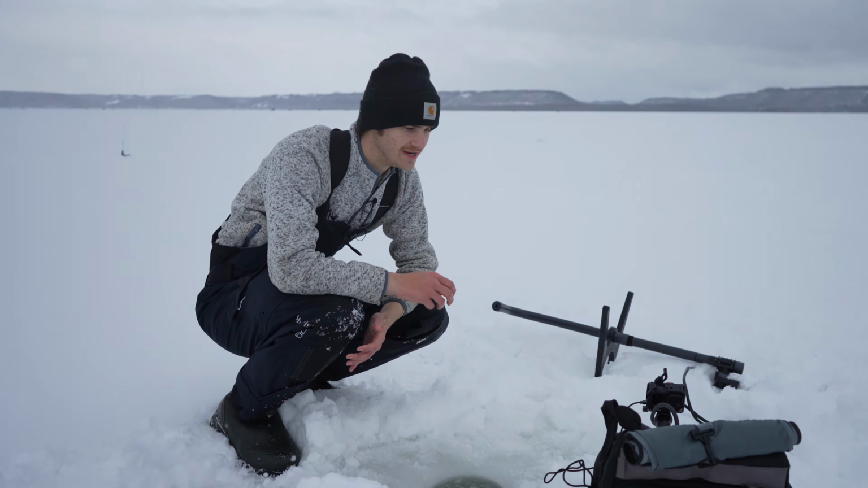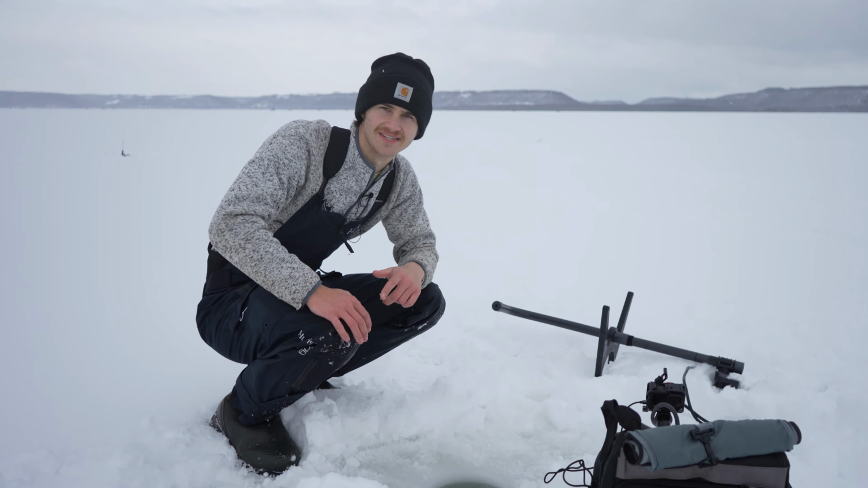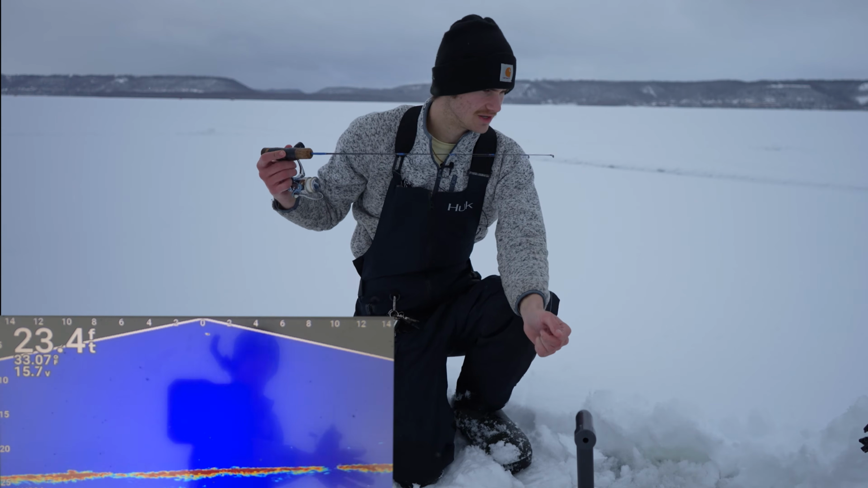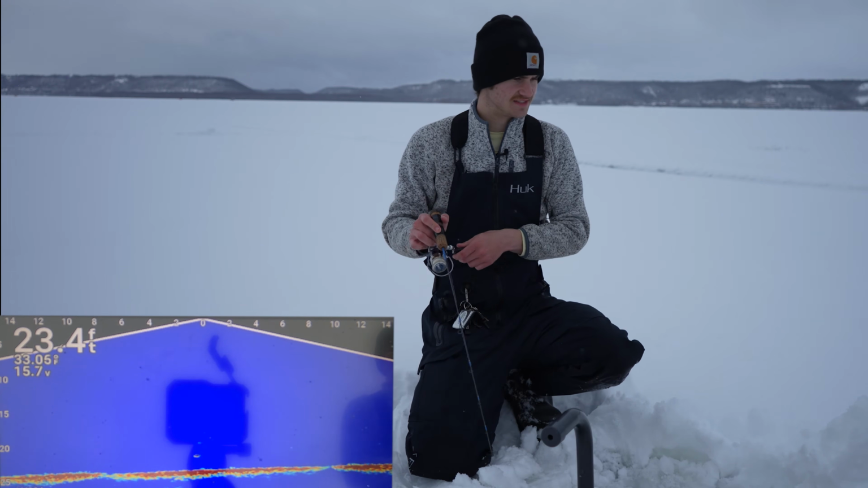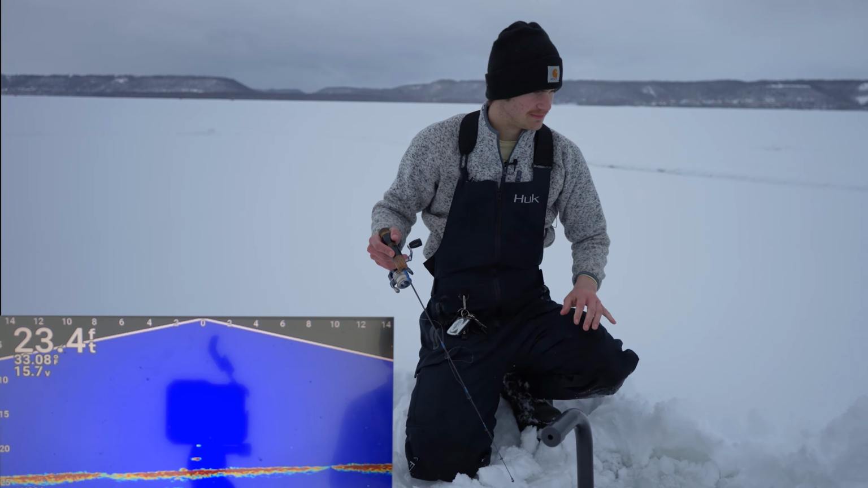Good start to the morning. It is a little cold out here. It's snowing, as you guys can tell, but the fish are biting, and that's all that matters. Let's keep going. Nothing wrong with a 15-inch sauger to start out the day here. All right, let's get down to the bottom here. Let's catch ourselves another fish. That was an aggressive sauger too, which is awesome. Came right up off the bottom and just chomped it.